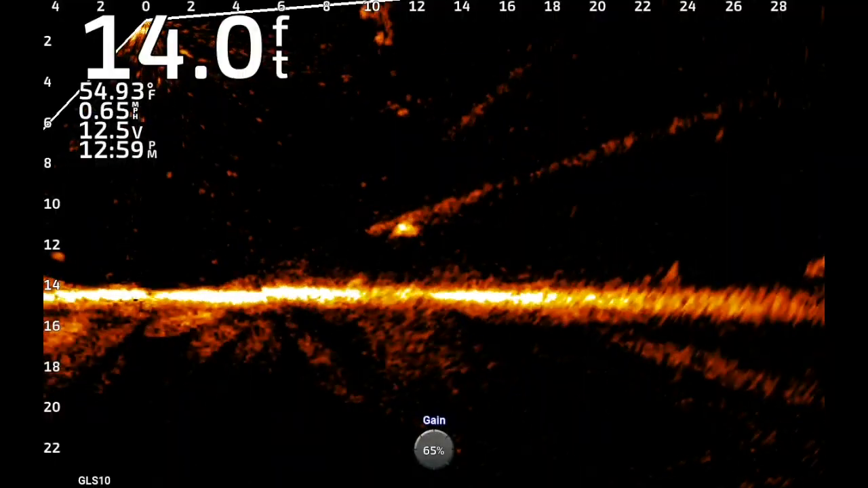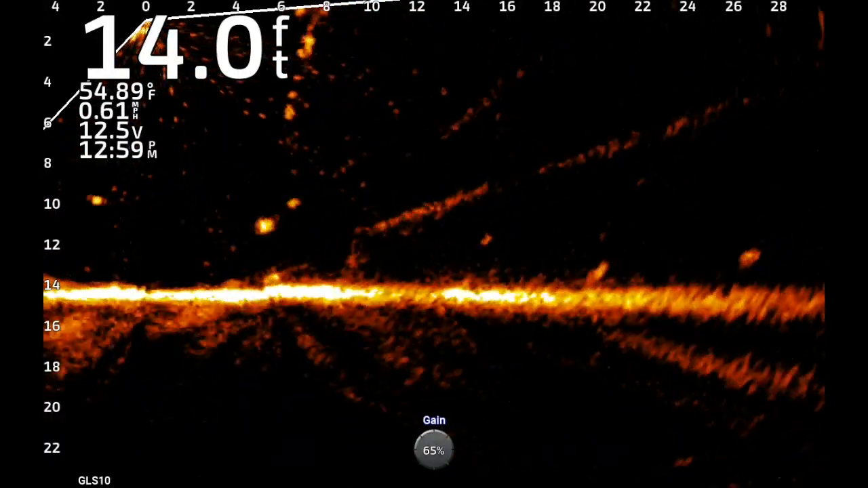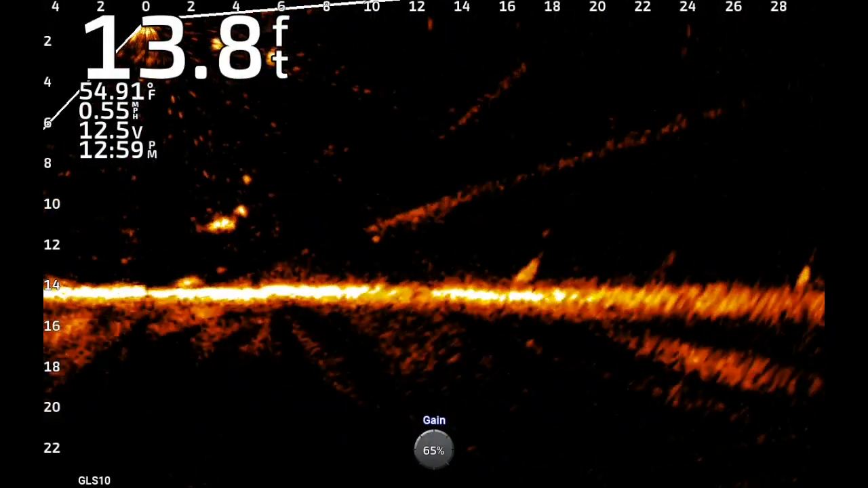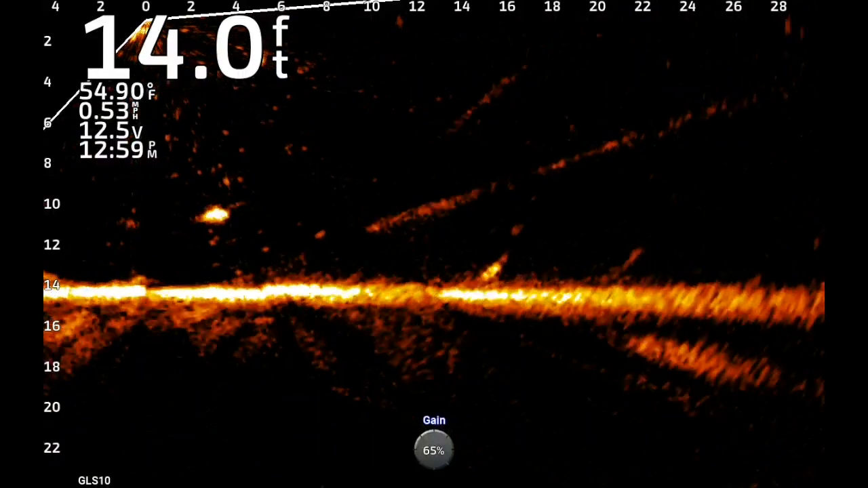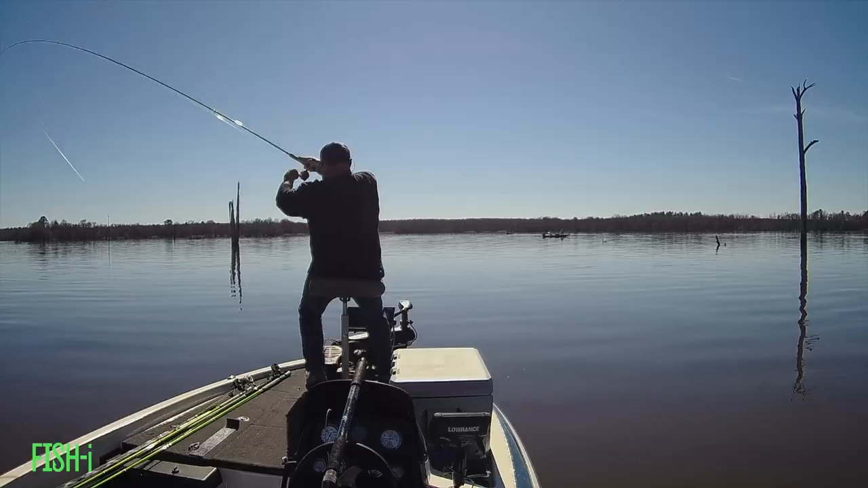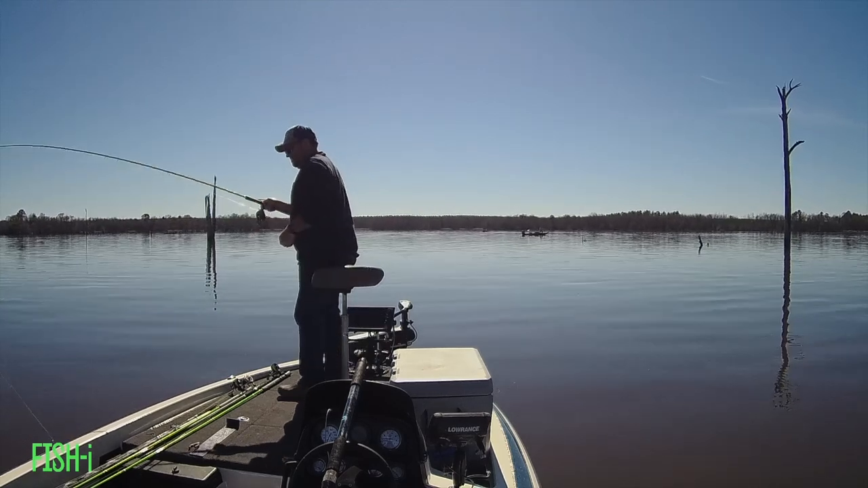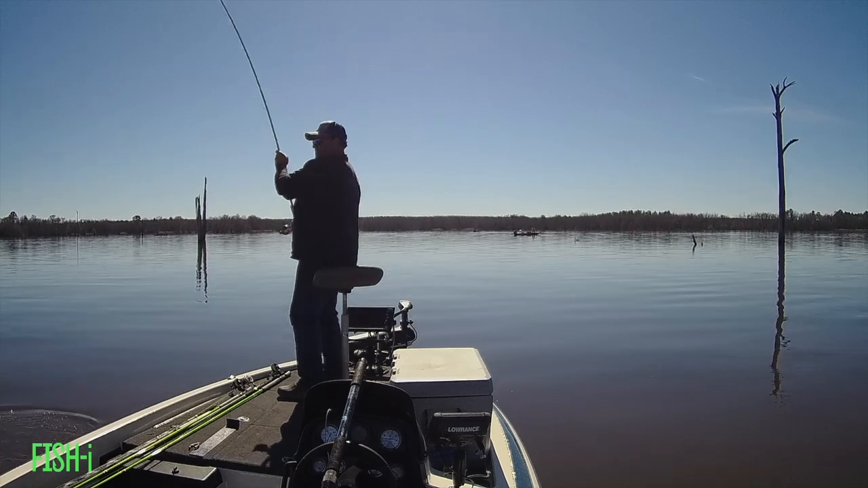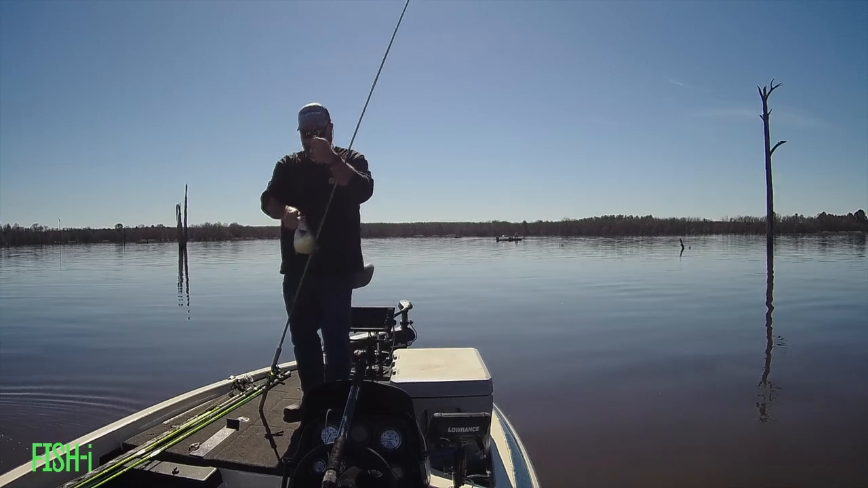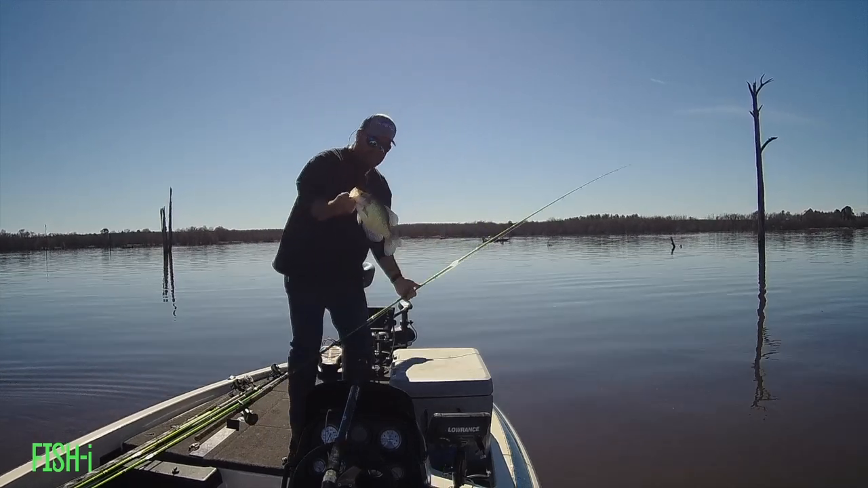I thought this catch was pretty cool. Got a crappie, he's moving, basically coming towards the boat, and turns around, looks at my bait, and then bites it. I usually don't go for the moving crappie, but in this case, he worked out pretty good. He was swimming along and stopped.